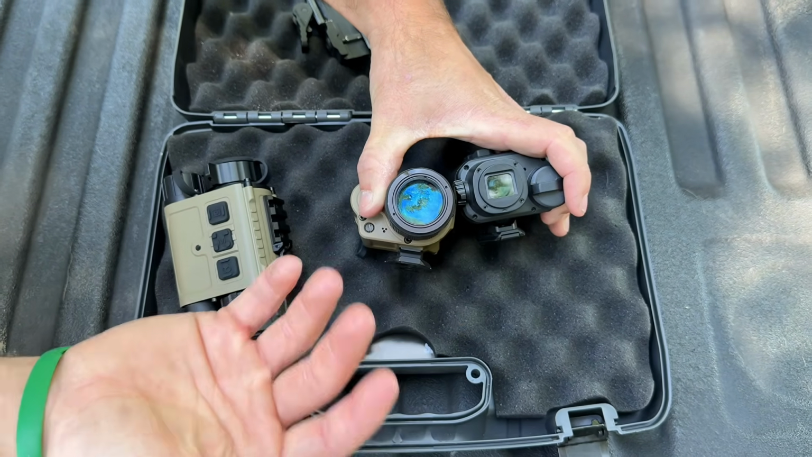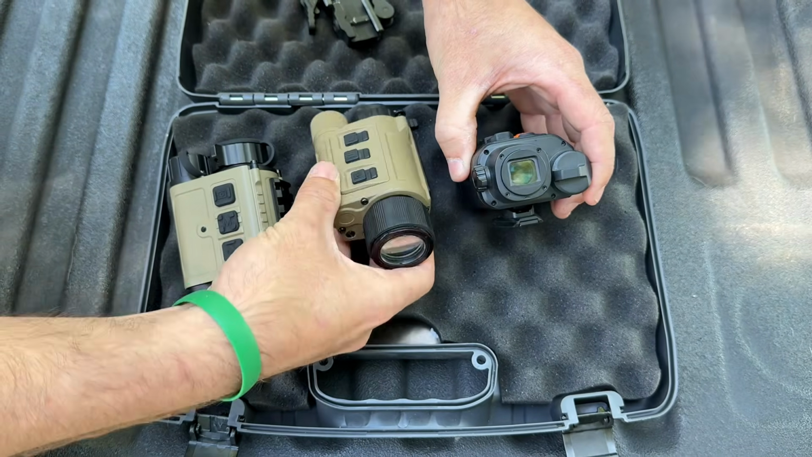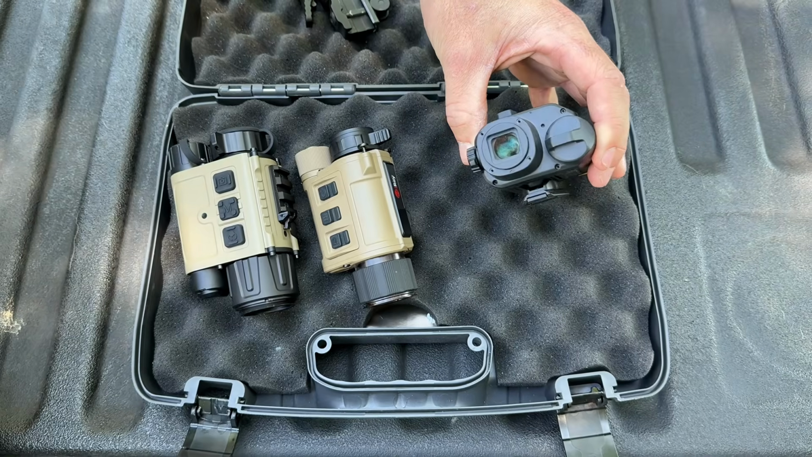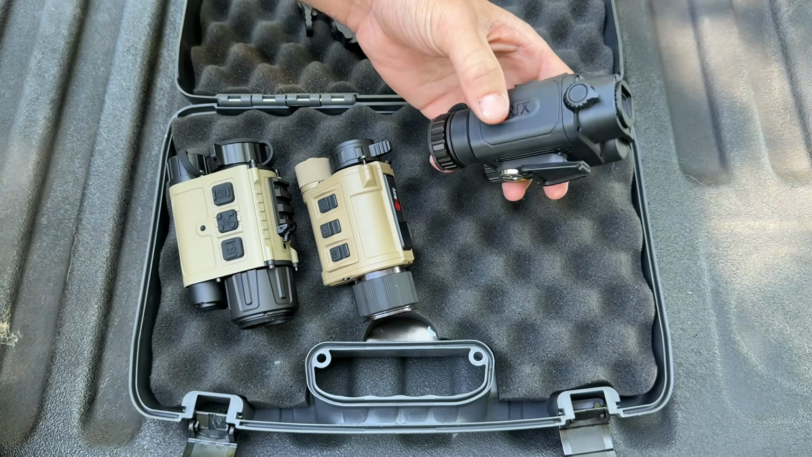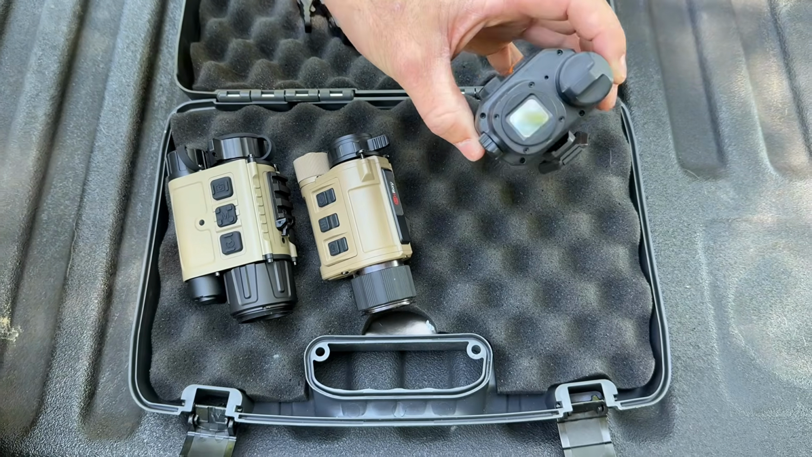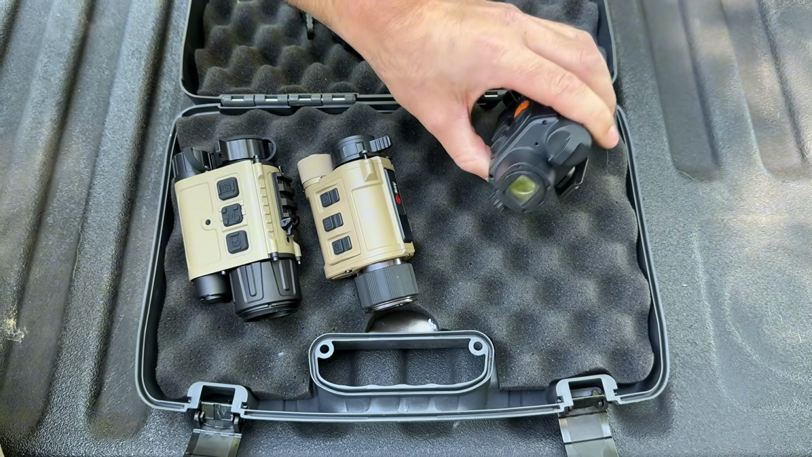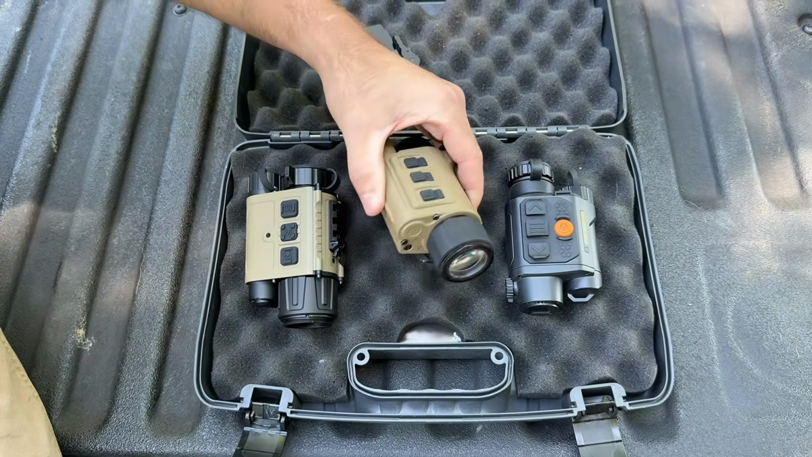So I like a large unit that basically takes up the entire eye. That way you're able to just see everything. With this unit, you can zoom in some to get that, but honestly, it's not the best with that. Now, don't get me wrong, amazing unit. I can spot dogs, I can spot pigs from far away with it. It's just the eyepiece has really gotten me, and honestly, it's kind of leaned me away from the Rix a little bit.